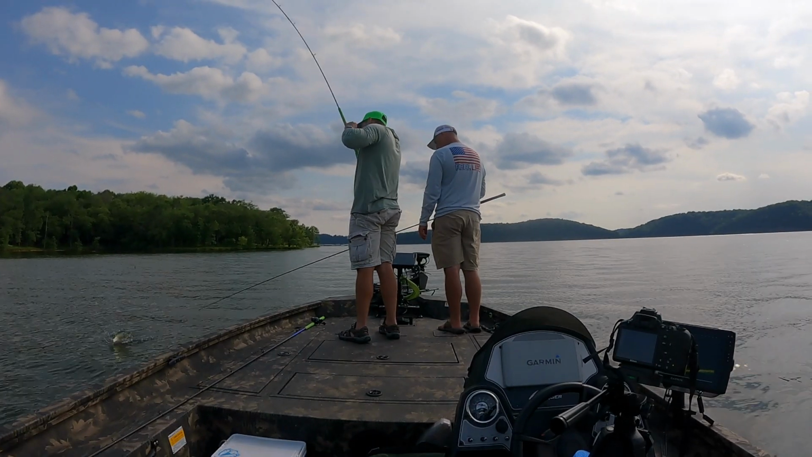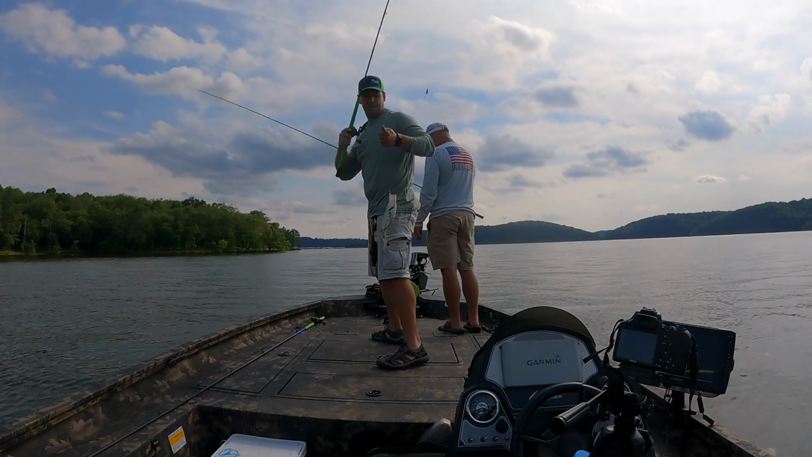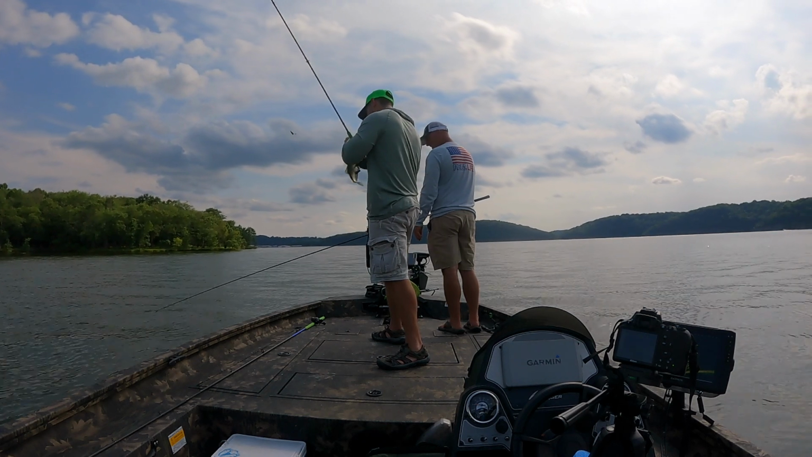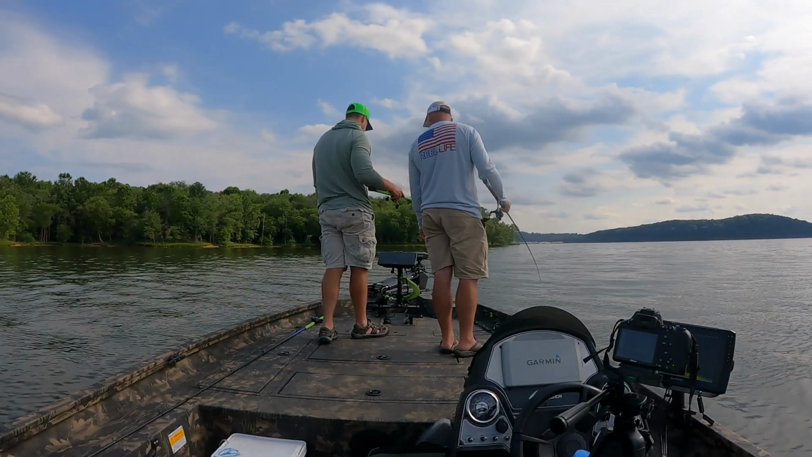And right here we're fishing this piece of structure, and today we're both vertical jigging. I think we've done some Facebook videos with Kenny where we were casting, but today we ended up vertical